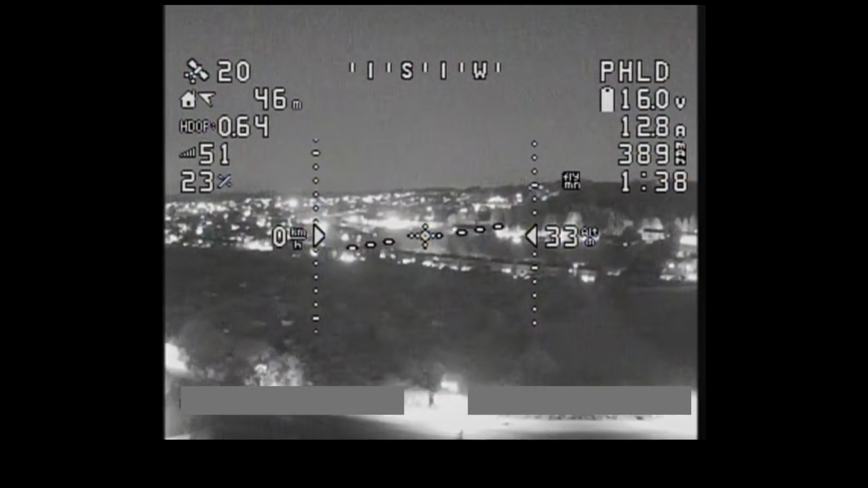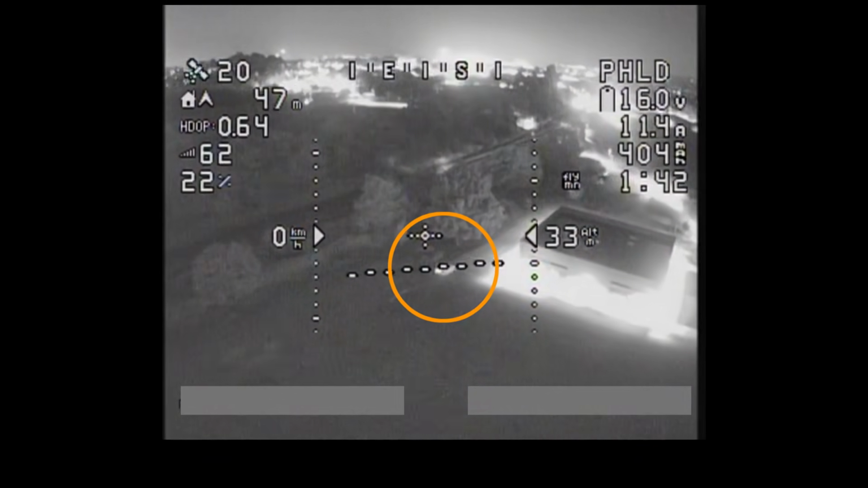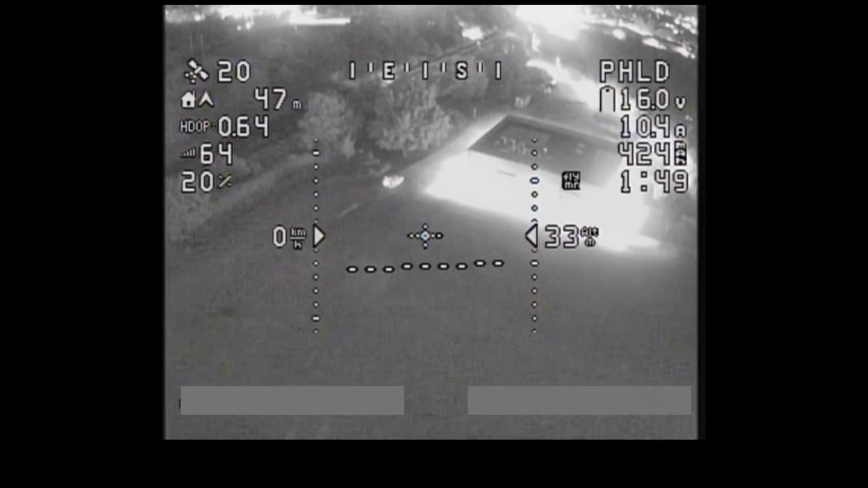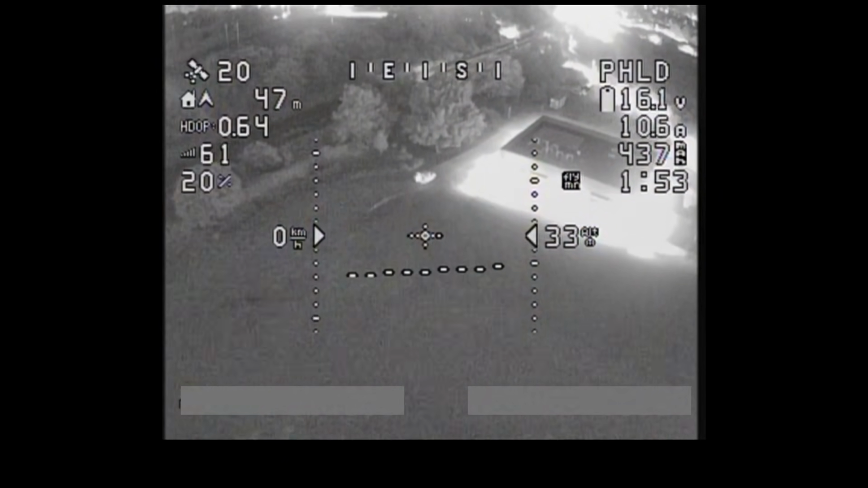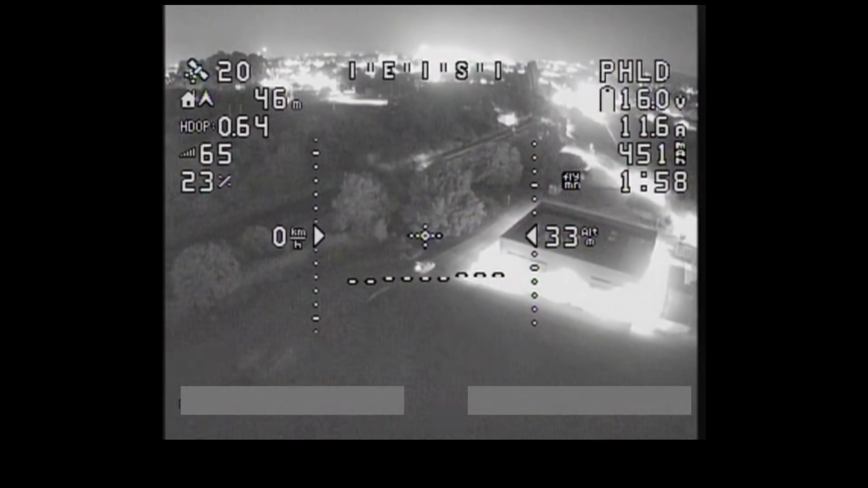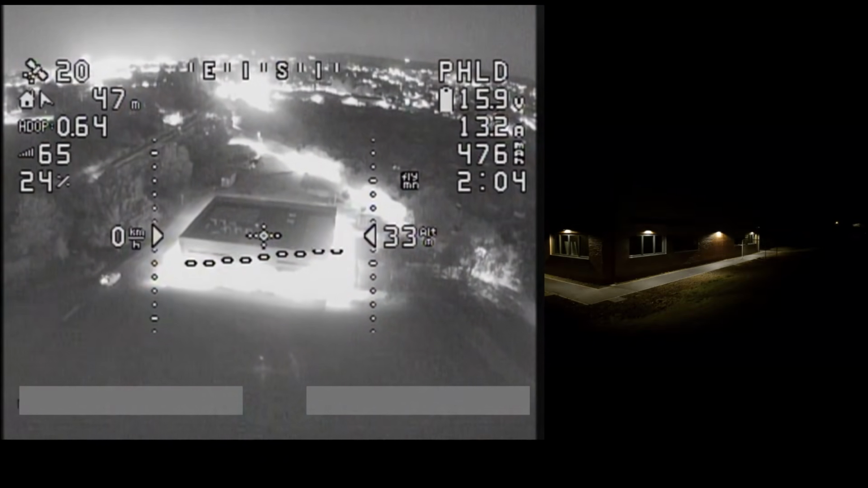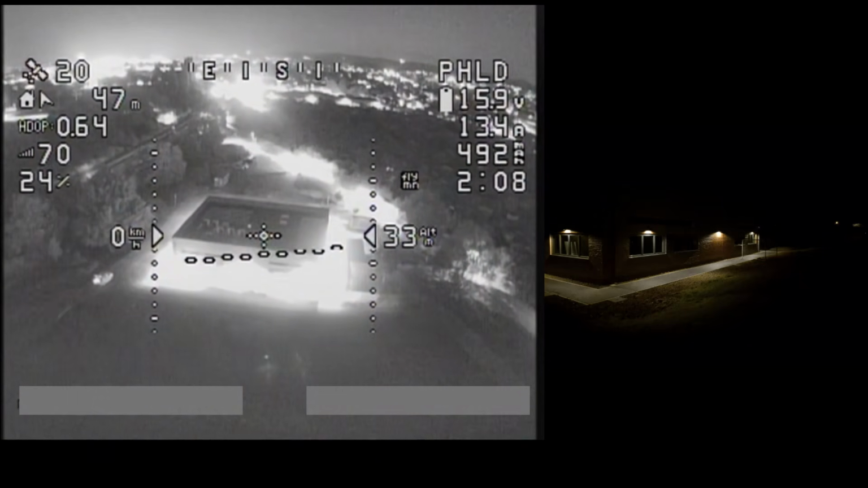So what I'm going to do is turn around and have a look at myself. So there I am down there, you can see my car. It looks like I've got a light on in the back of the car, but I don't. What you're seeing is literally just the light from the FPV screen and my radio. That's just illuminating me, but Caddx Infra is very good at taking a very small bit of light and making it look very bright. I mean, this building to the right of me here, it looks like it's heavily illuminated, but I promise you it's got very, very faint lights around it.